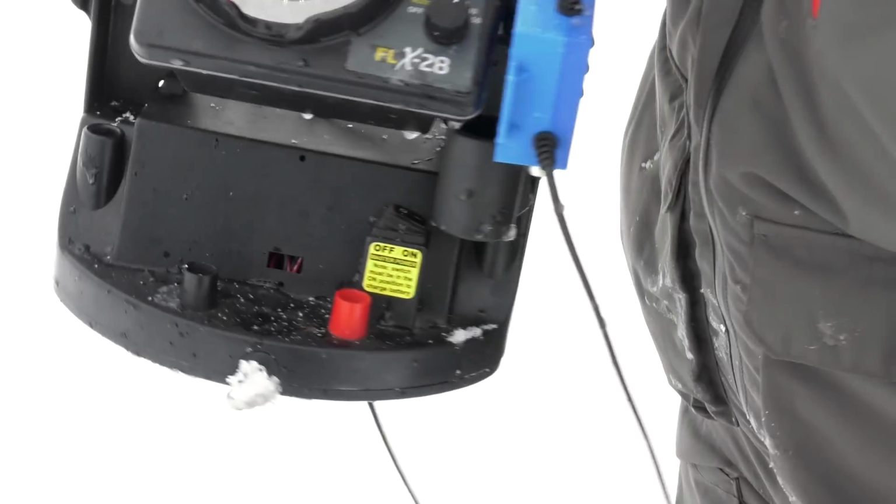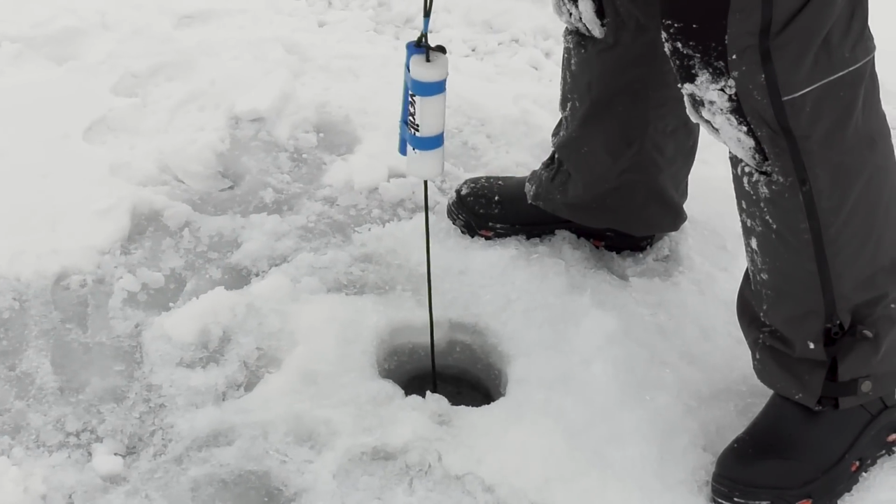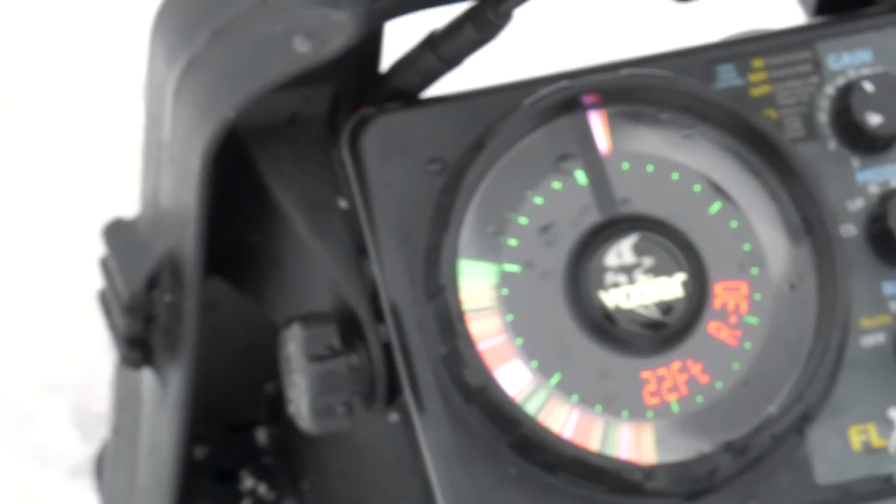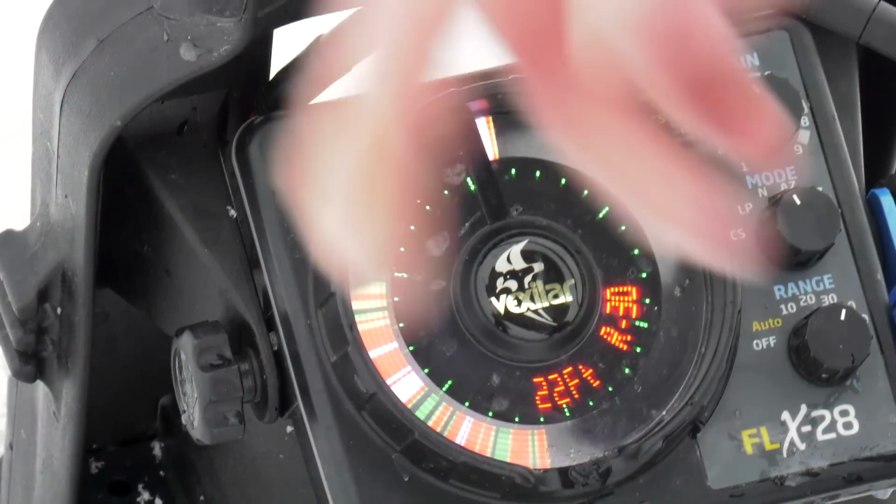And the other thing I like to do is just knock that transducer, swing it from side to side. And that'll kind of expand your coverage here, but boy, there's a lot of fish in there. Look at that, that looks beautiful. There is a pile of them. That's all fish, all that right there.